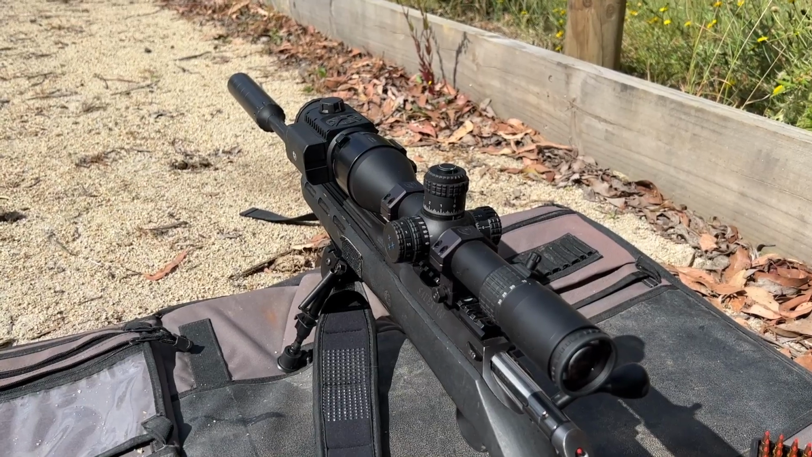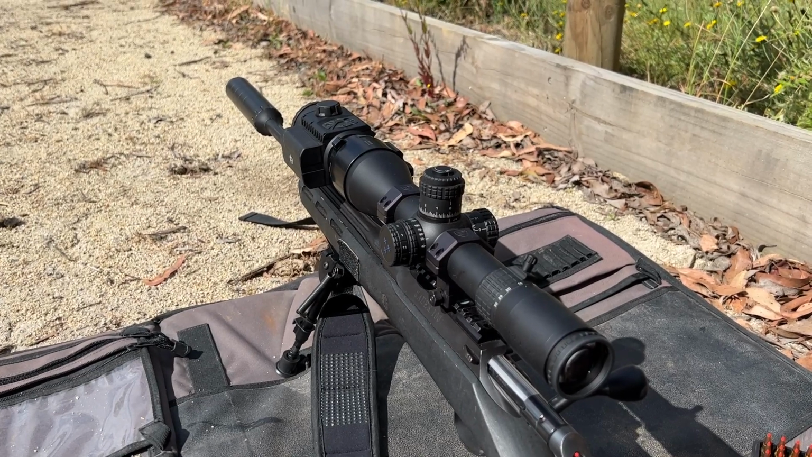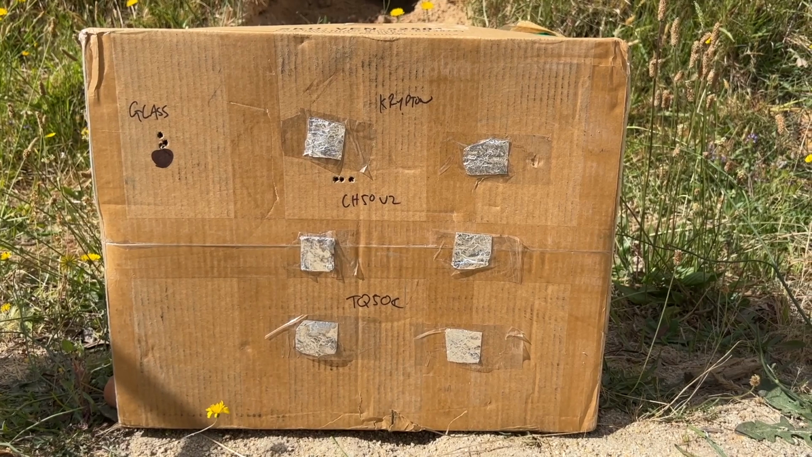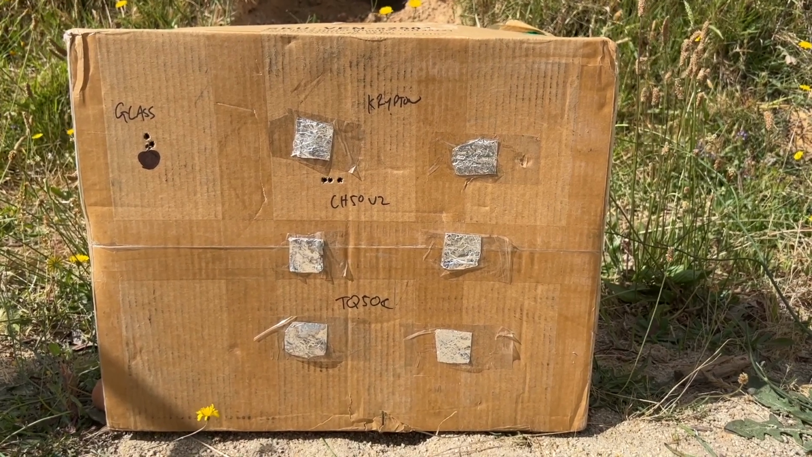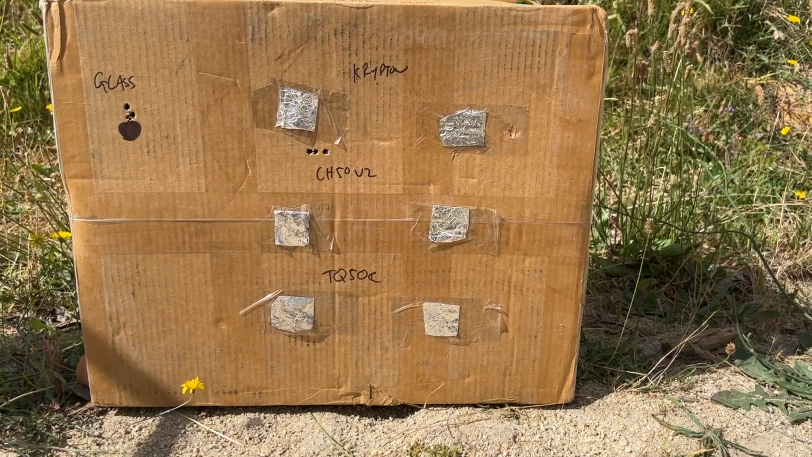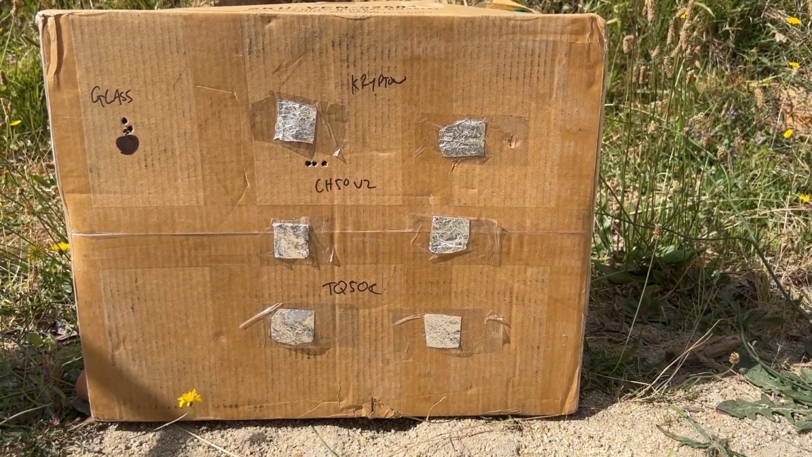All right, so as you can see, we've now got the Krypton on, and it's aligned horizontally, so we're going to take our first 3 shots. All right, first test of the Krypton, and as you can see, it's shooting significantly lower and a little bit to the right. There you go.